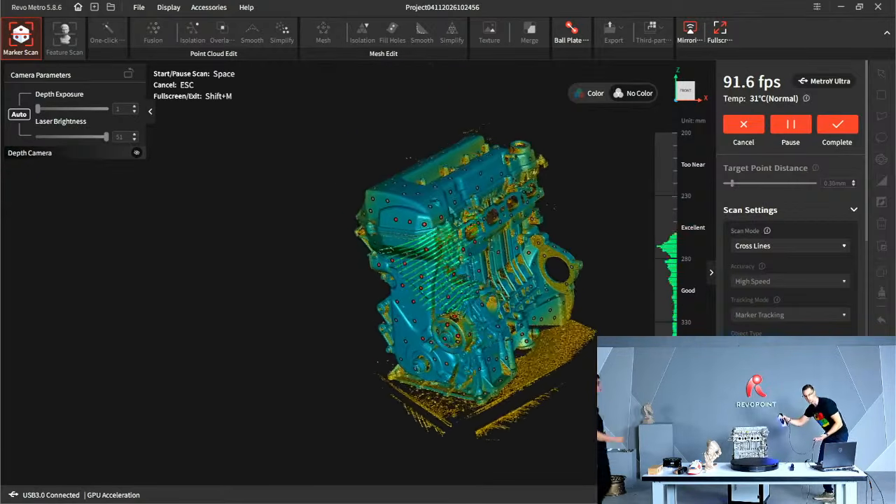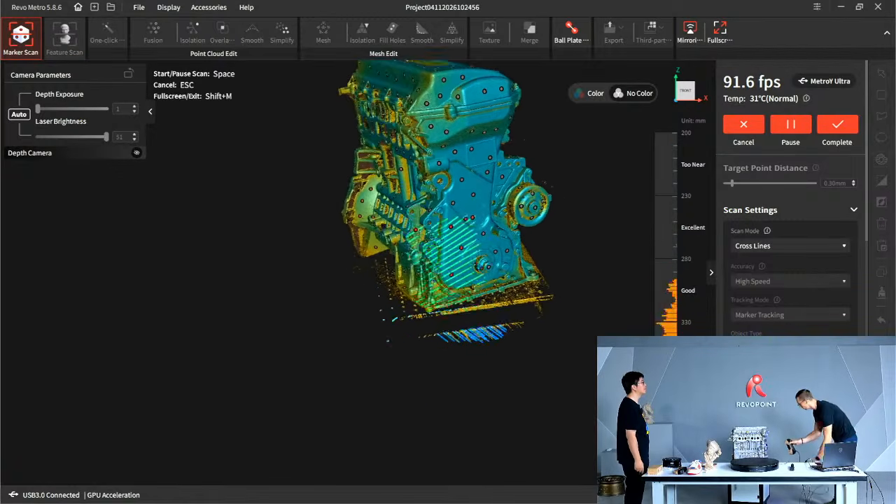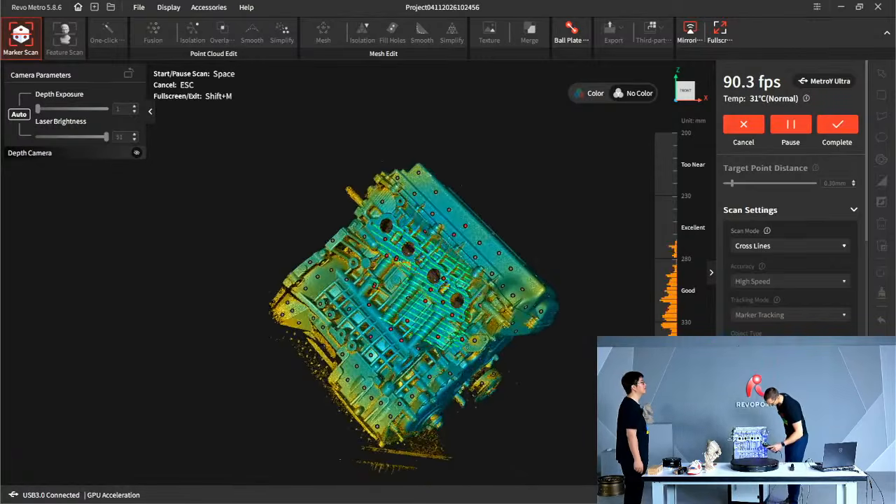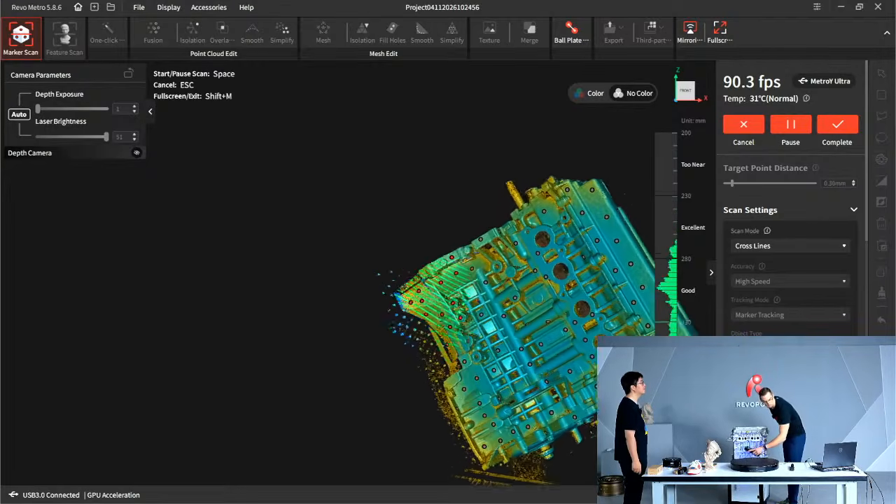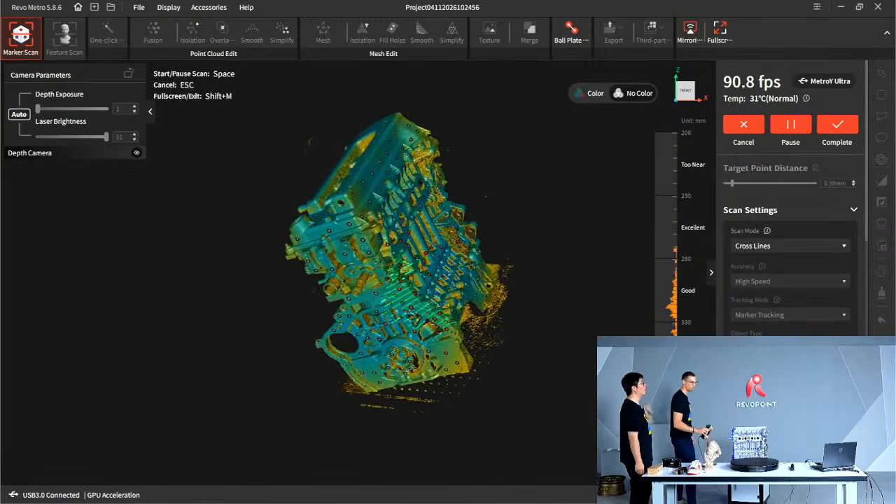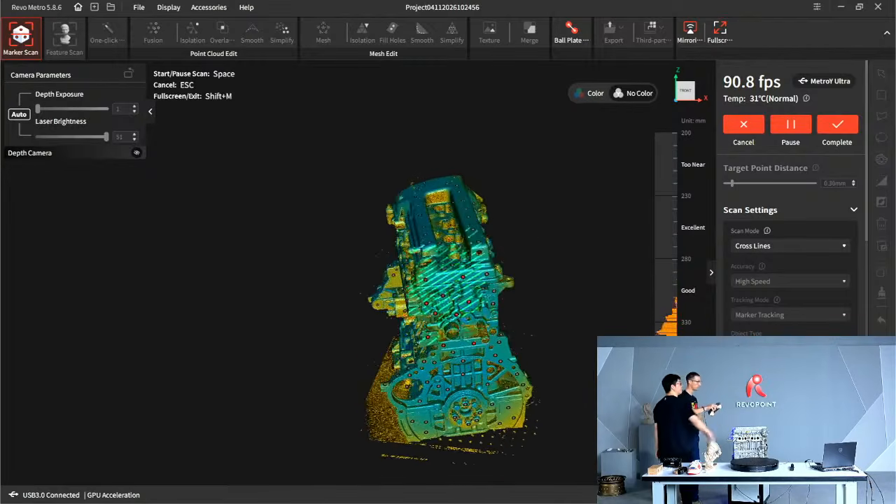Pretty good with this. Ah, on the top. See a little more?